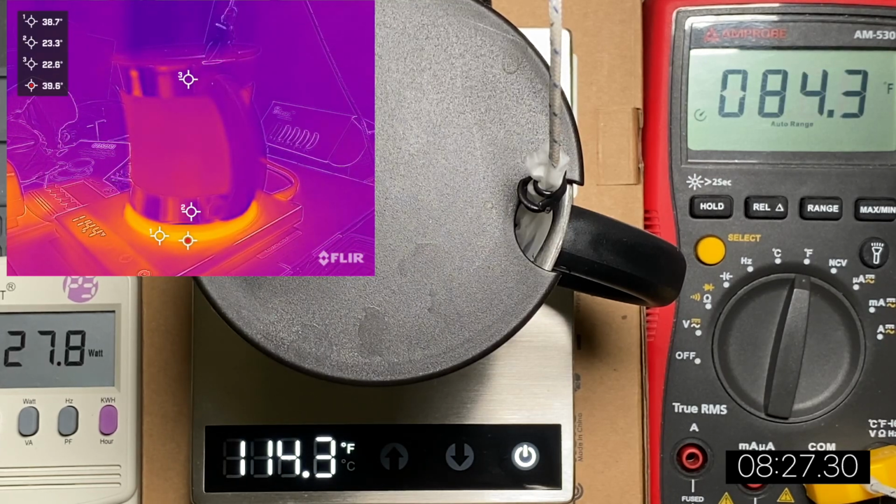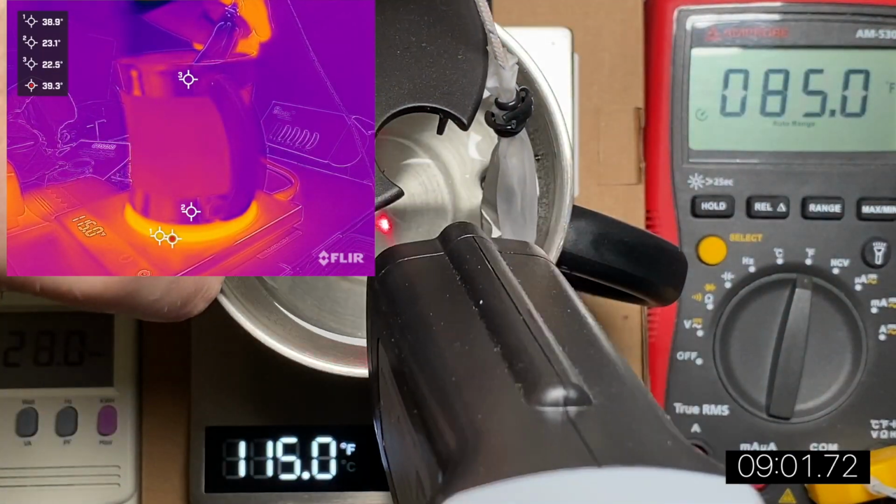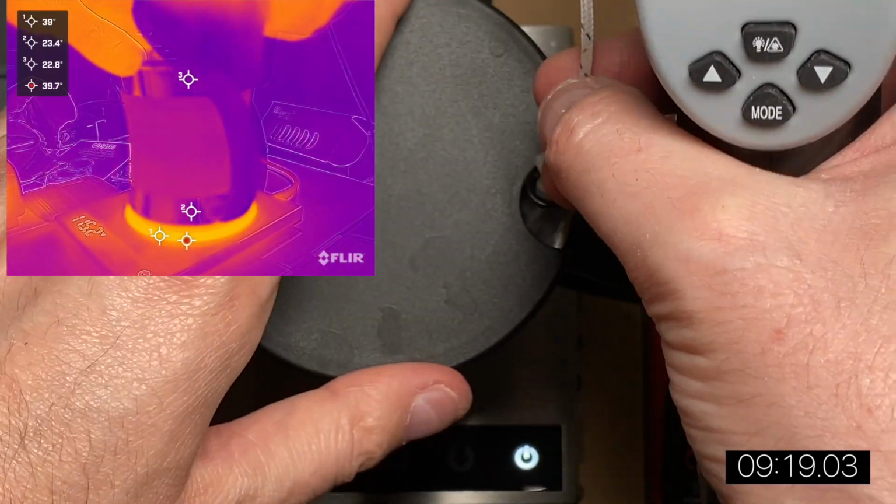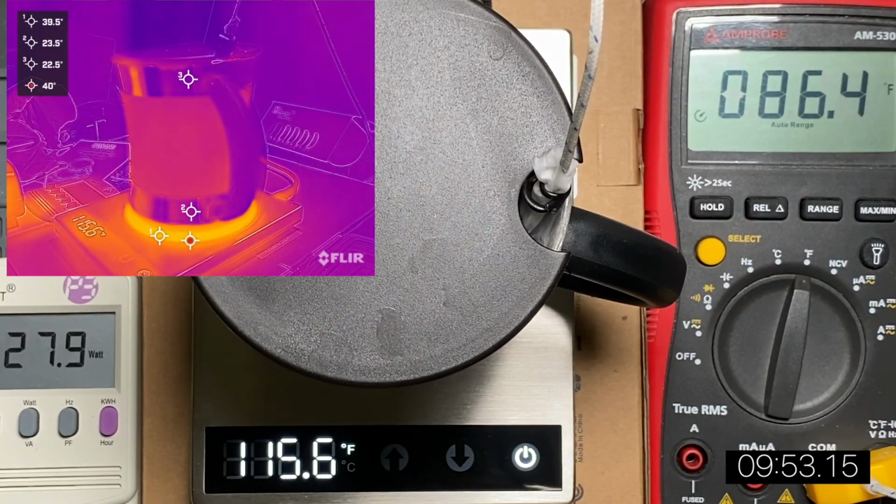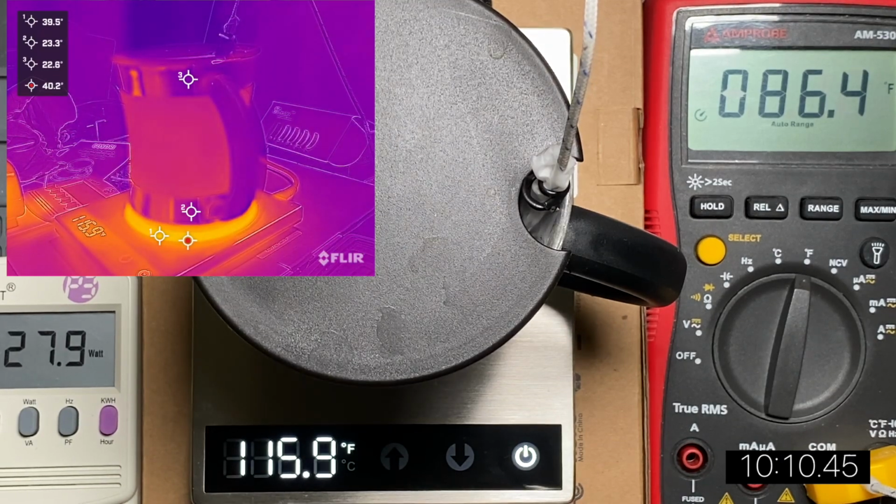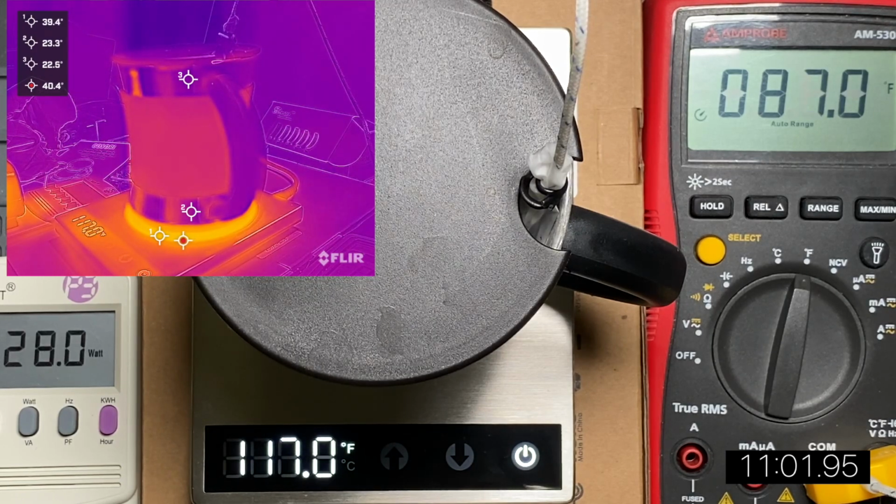is getting. And then there are 2 locations on the mug itself, one that is on the lower part of the mug and one is on the upper part of the mug. And then I also included a hot spot detection, which is just kind of hovering around the bottom of that thin film heating element, as you might expect, because it is the hottest spot right now, but that might change as the video goes on.